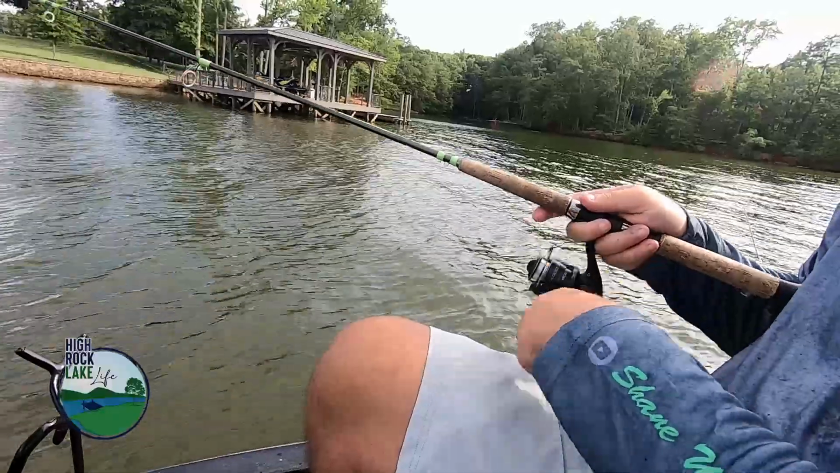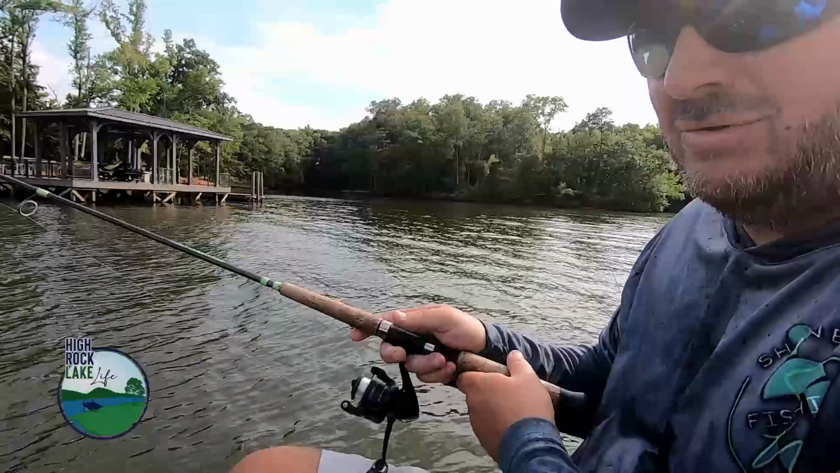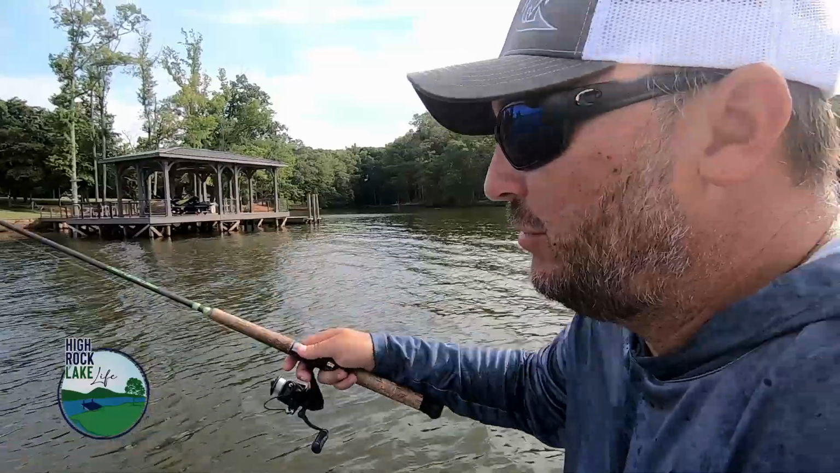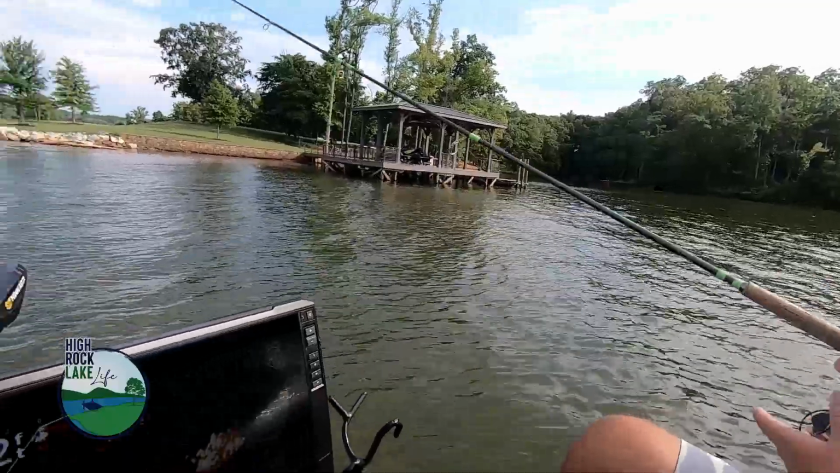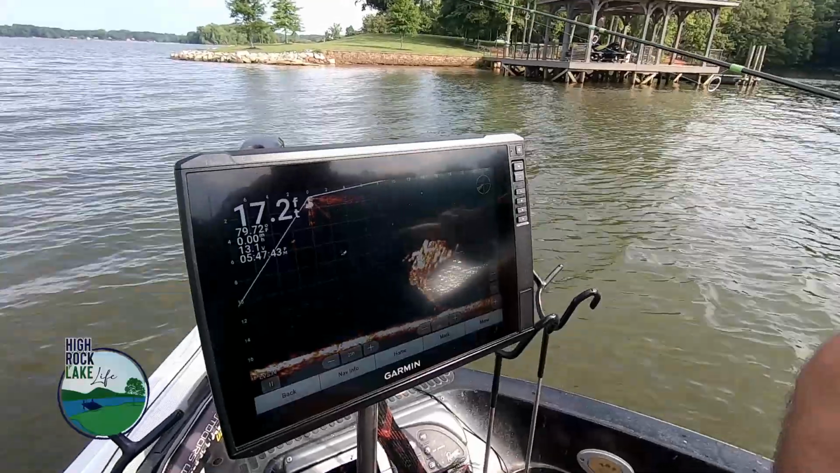As you're working these piles, don't be scared to work all the way around them, because what we're doing is I work the front side first and I work the middle. Now what I'm doing is pitching over, letting it go past it a little bit, and I'm gonna bring it right through it. May get hung up, may end up losing it, but we're trying to shake them other fish out of there as well. There you come out of there.